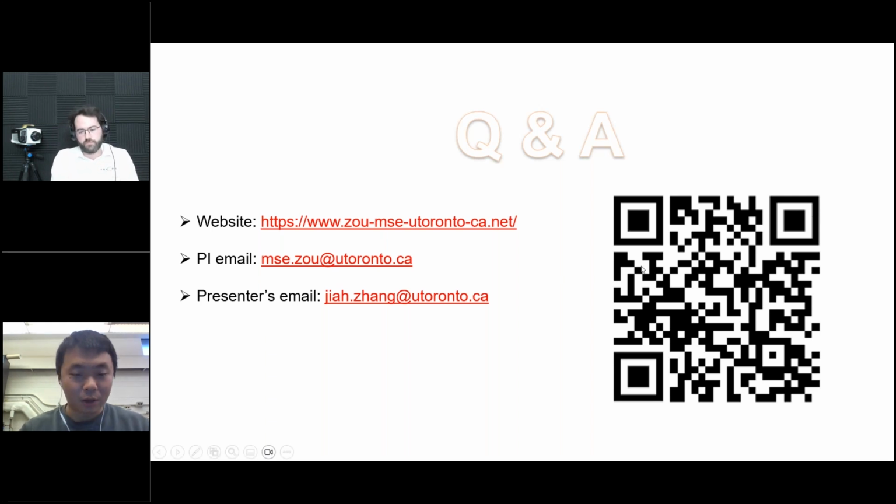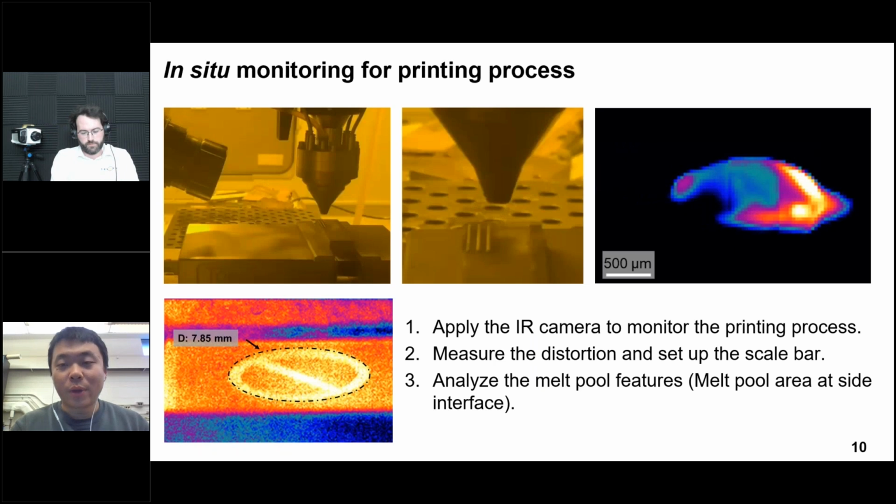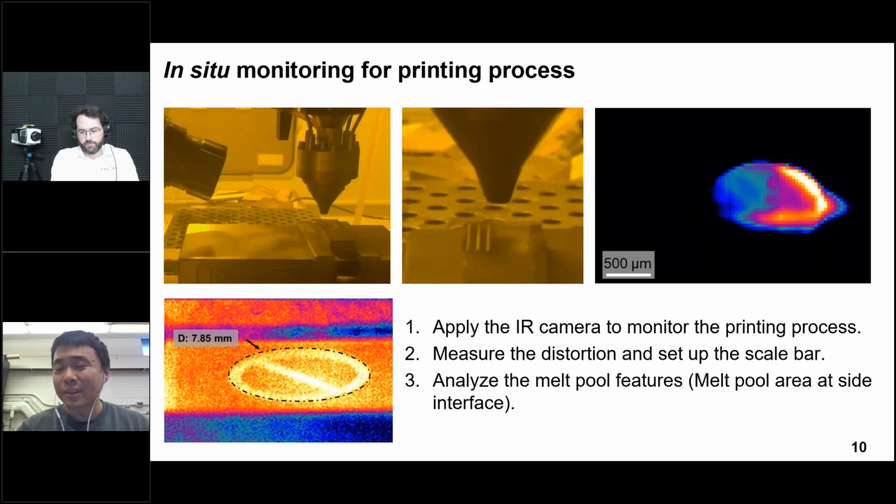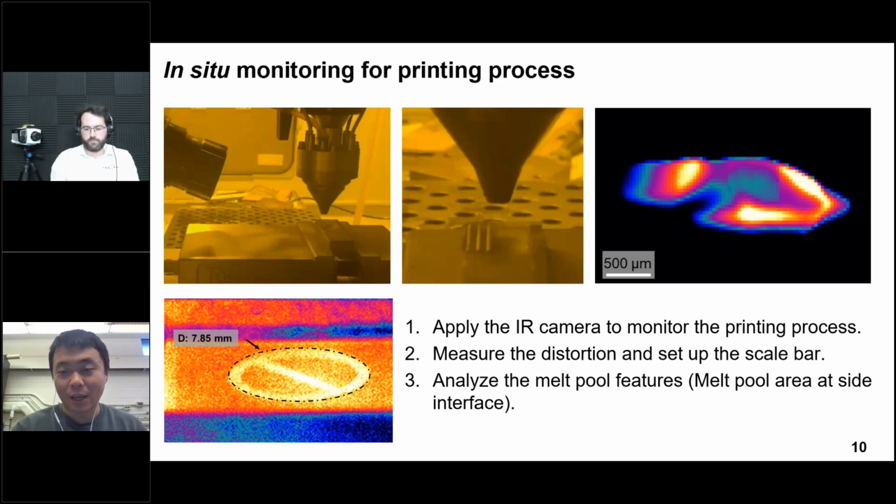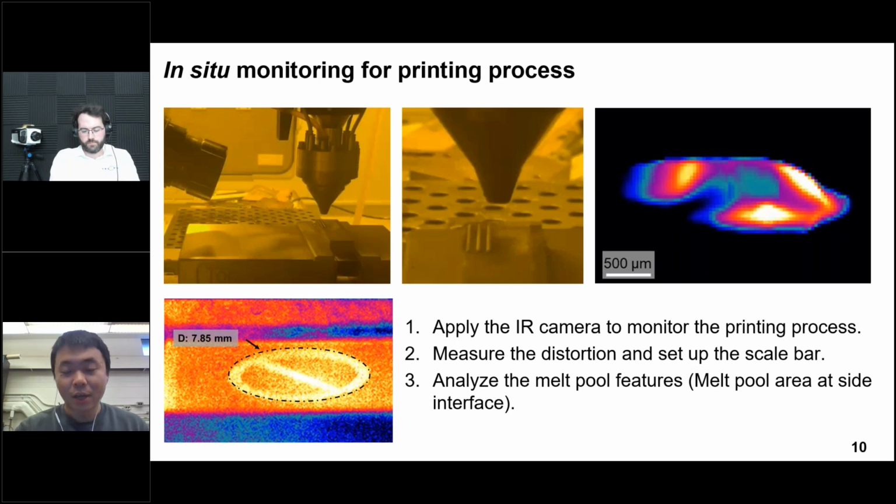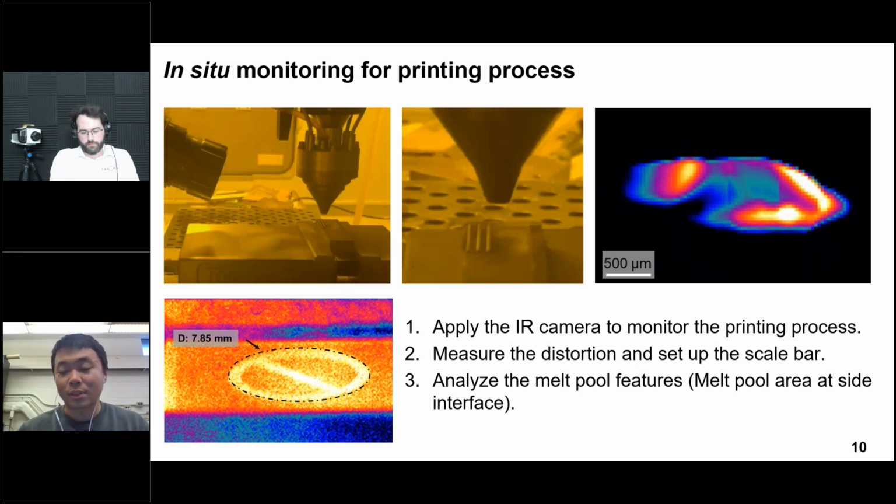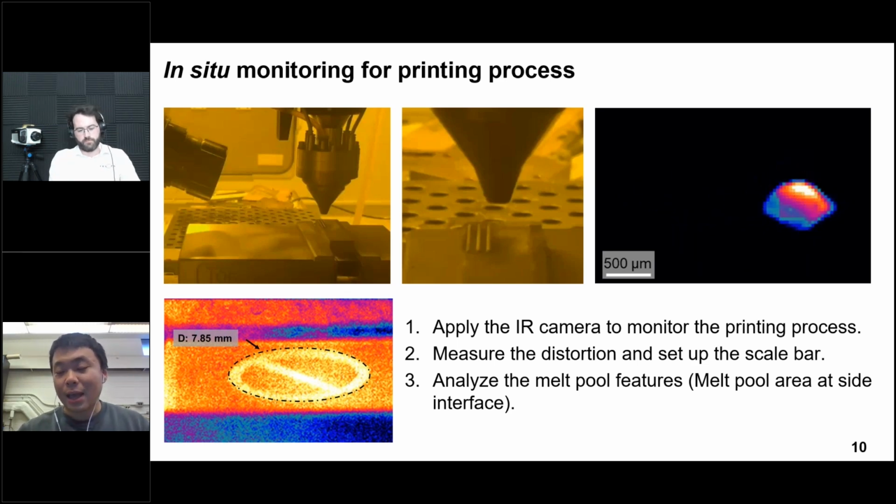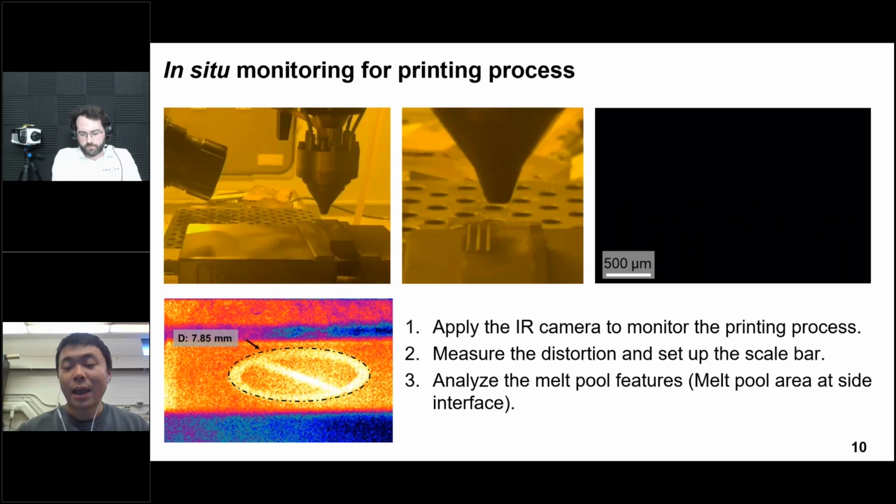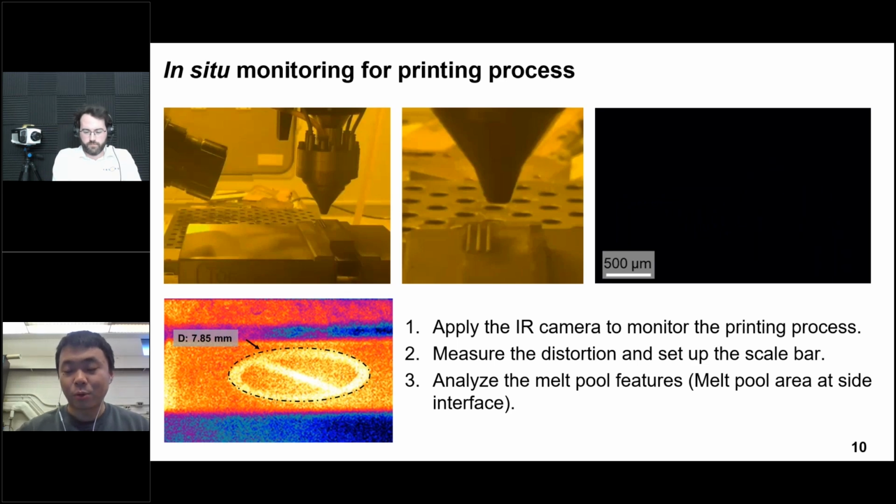Yes. So let me go back to my slides. So when we characterize the temperature during the printing process, we did face the problem of checking the emissivity. There are several ways to check the emissivity. The first thing is you can read some literature since we are not the first group in this field. A lot of groups mention that the emissivity for stainless steel is 0.3. So we use that number, since based on the Telops software, you can easily change the emissivity and you can get the temperature calibration after inputting the emissivity.